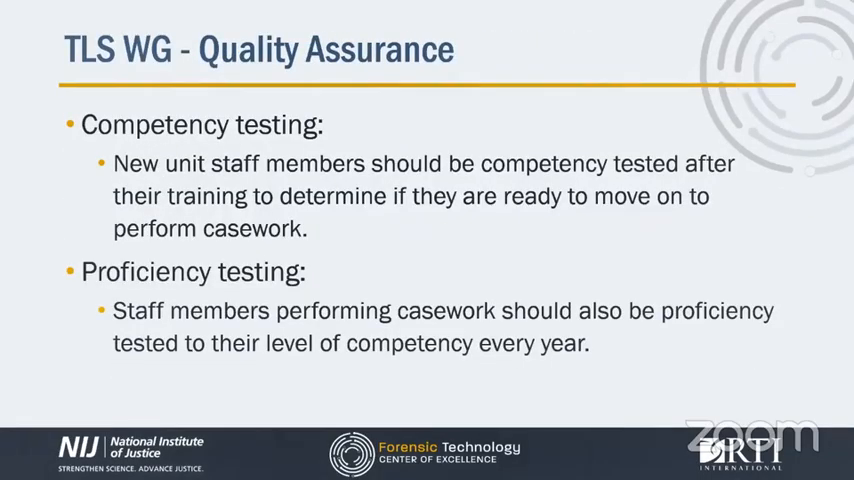So another topic that kind of dovetails with training is quality assurance. And one of the things that the TLS working group devoted a lot of time to was this idea of employing a quality assurance program to your TLS program. And one of the things we feel fairly strongly about is that competency testing should be part of the introductory training program to ensure that the training was successfully applied by the individual.